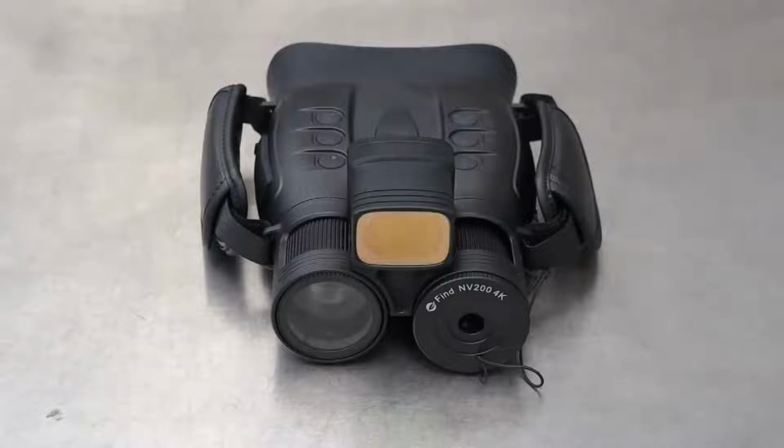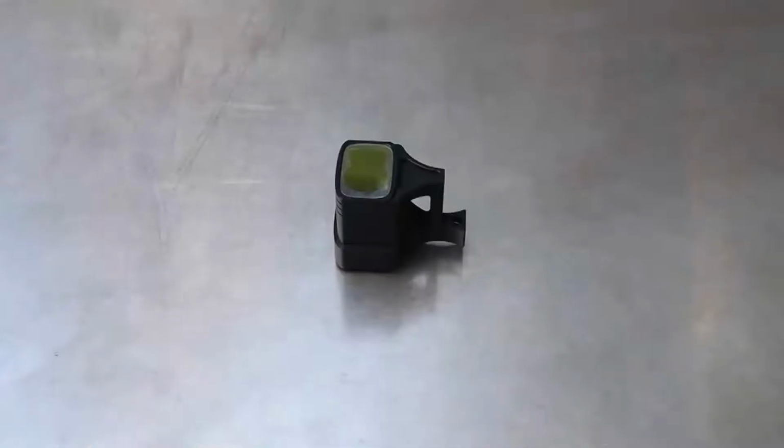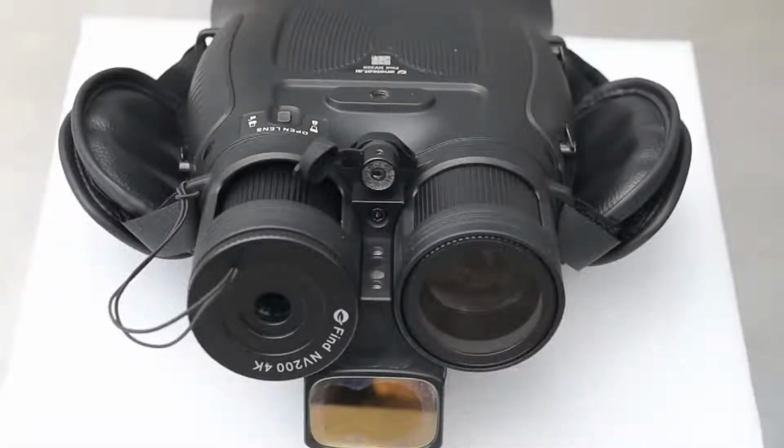What you see here is only the first generation of laser rangefinders for the NV200. It's a bit on the heavy side because it's made of stainless steel. OneLeaf told me that by the end of this year they're going to release another generation that's made of aluminum, which is going to be as durable but much lighter. The unit also has a laser pointer right there.